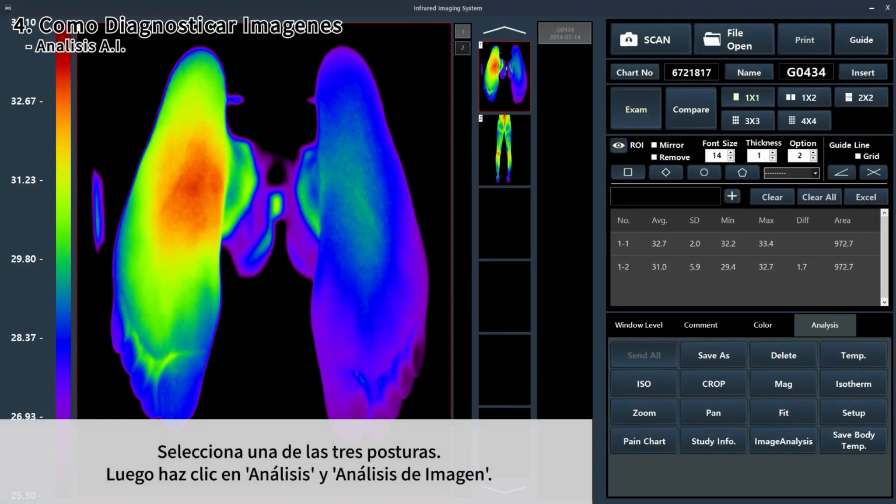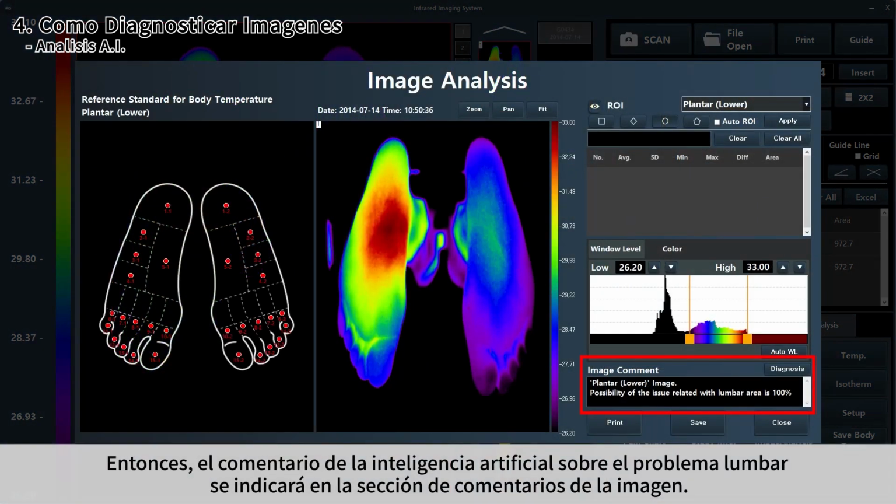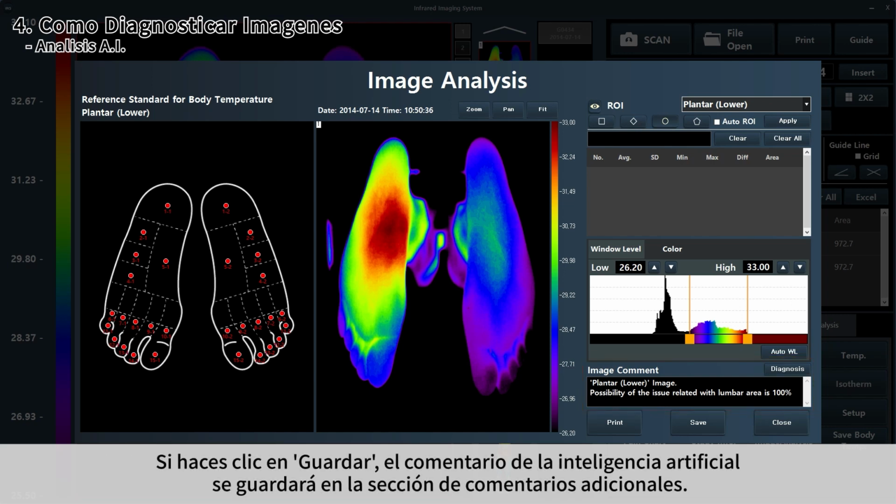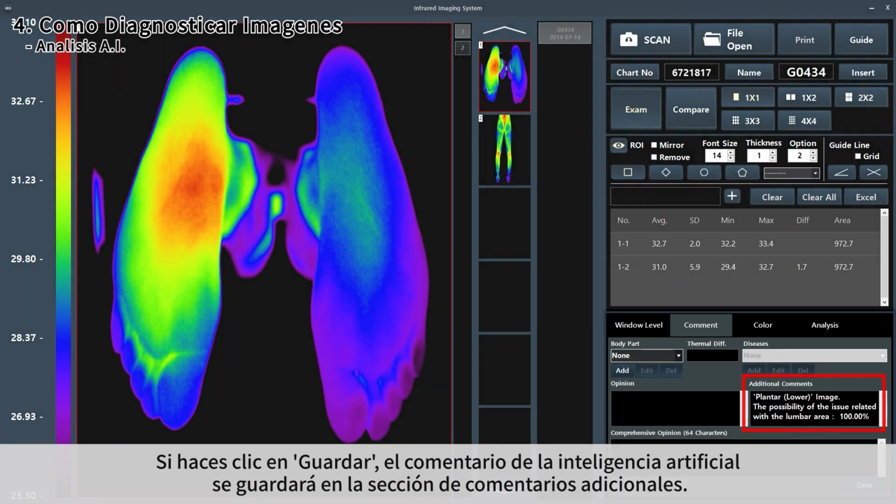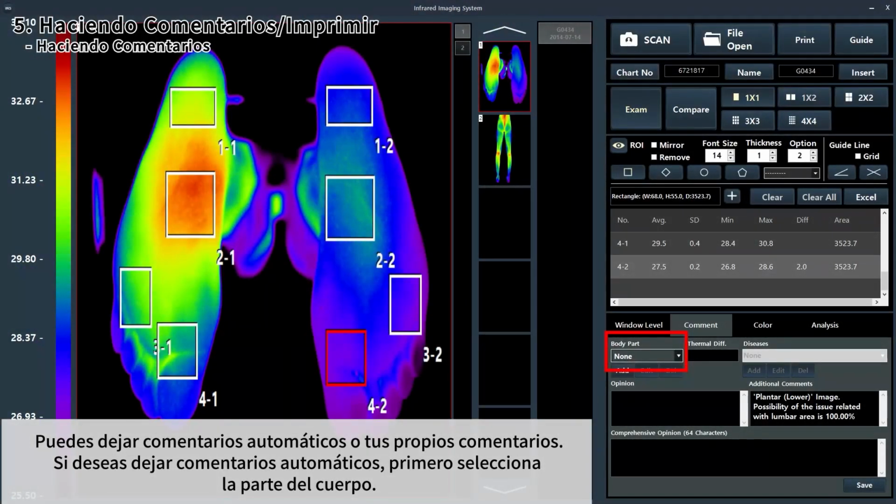Select one of the three poses, then click Analysis and Image Analysis. Then AI command on the lumbar issue will be indicated in the Image command section. If you click Save, the AI command will be saved in the Additional command section. You can leave either automatic commands or your own commands.